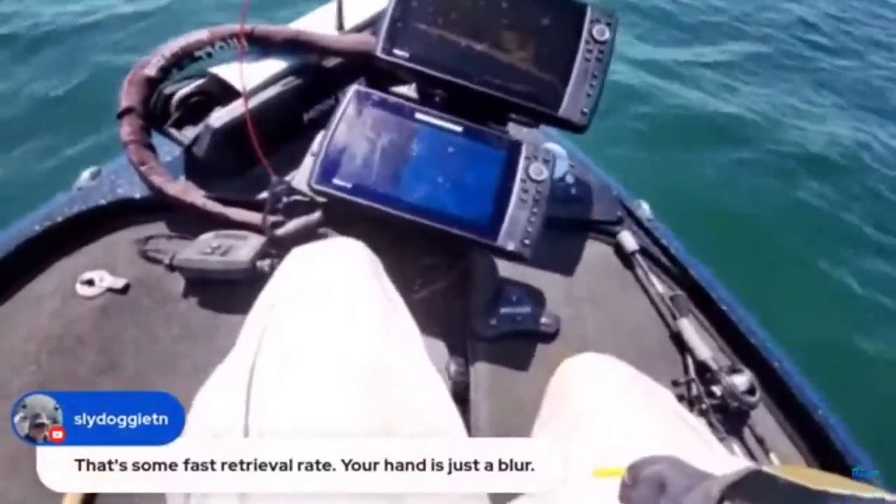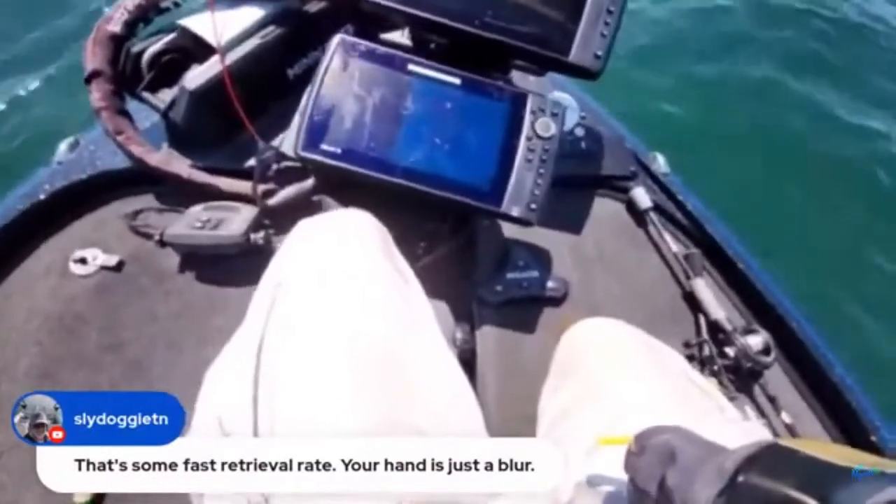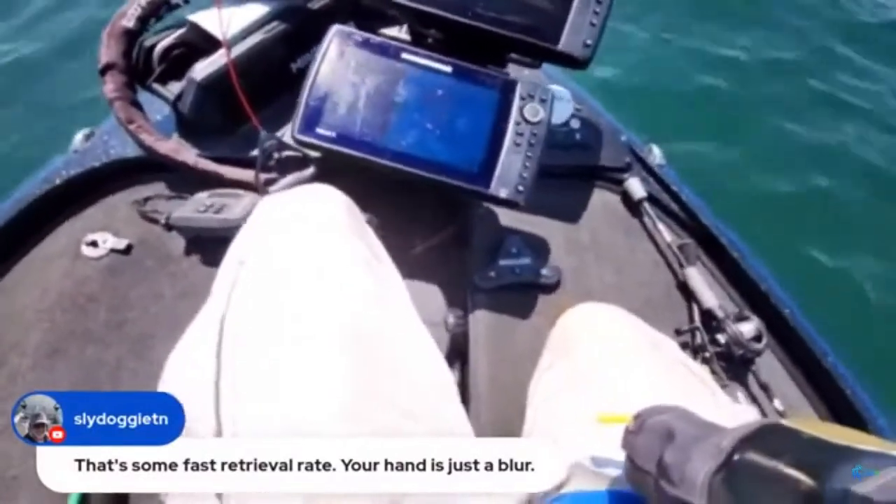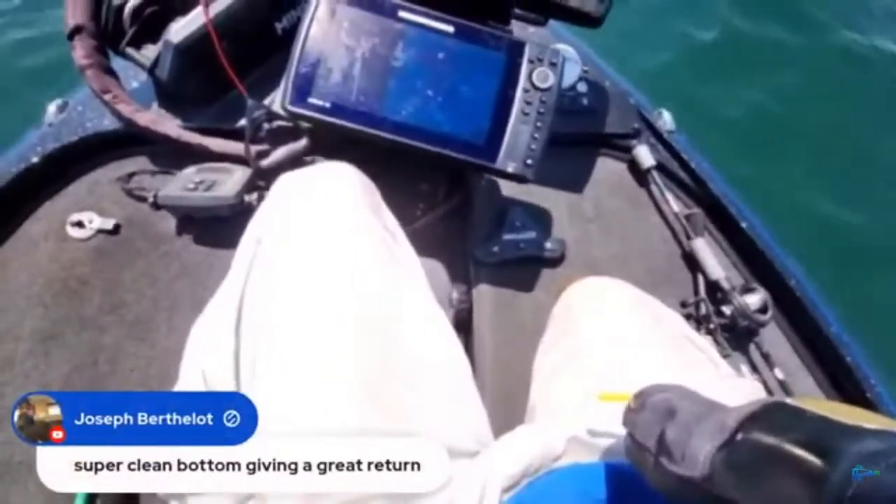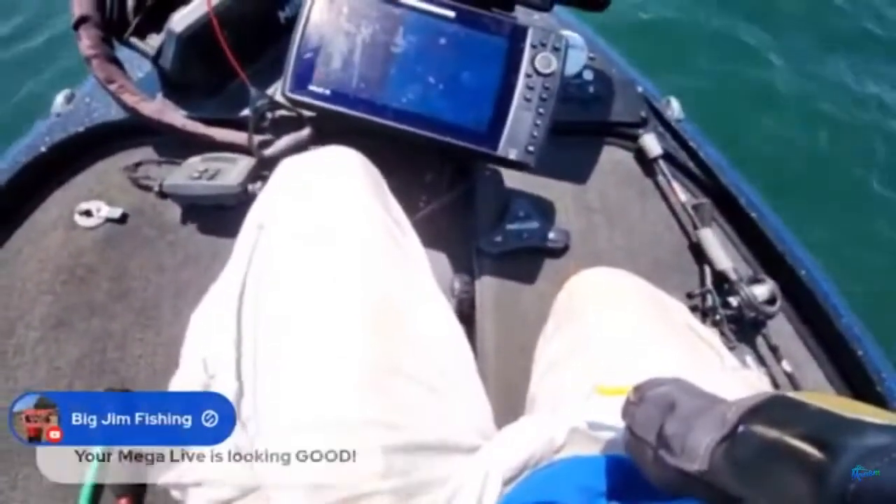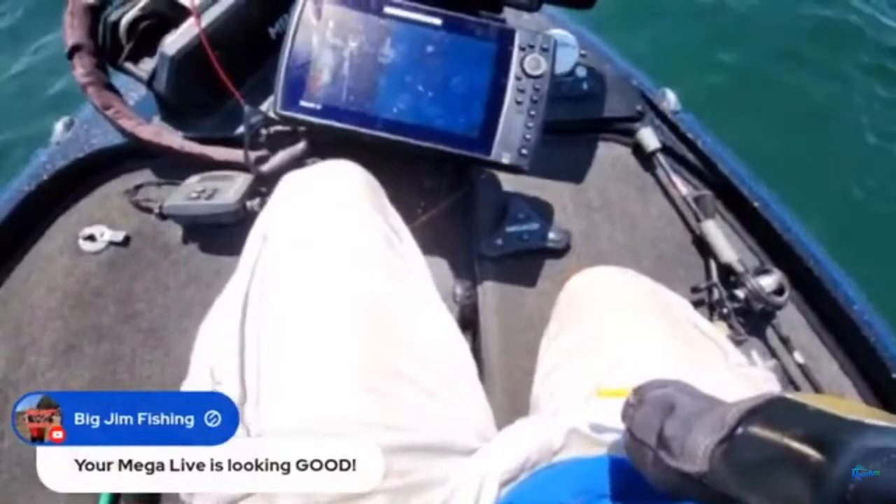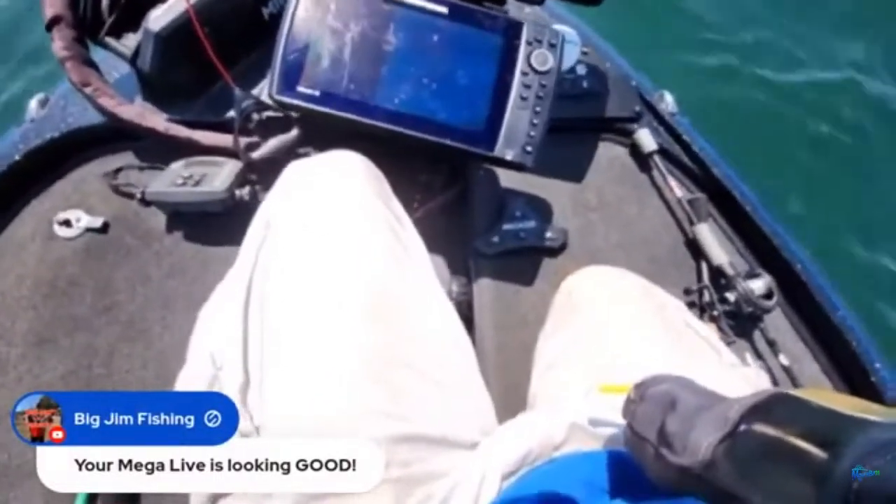Sly Doggy T is checking in, says that's some fast retrieval rate, your hand is just a blur. Oh yeah, these herring out here are fast. You got to make them work. Then Joseph says super clean bottom, giving a great return. Oh yeah. Big Jim says your Mega Live is looking good. Yeah, my Live is looking good, but my screen is kind of dirty. I try to keep it clean for you.